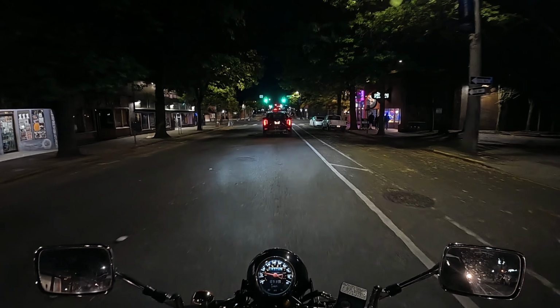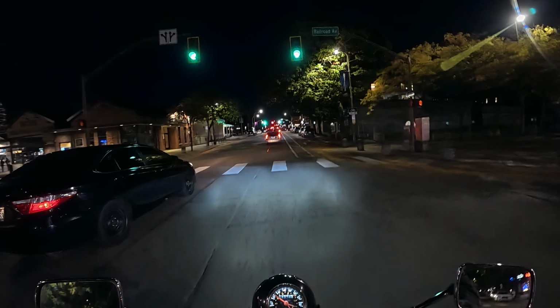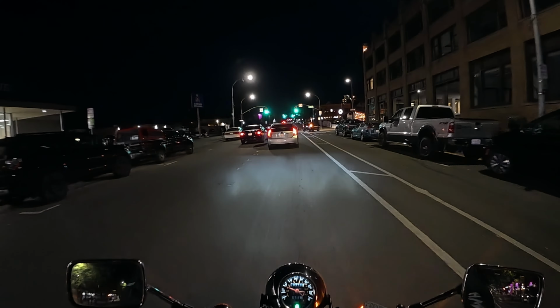Got Prius, Turbo Prius. Turbo. Alright, Prius, lead the way.